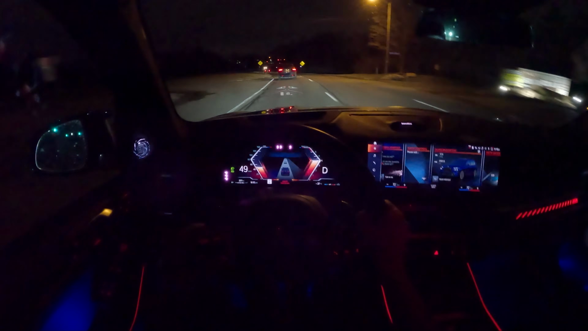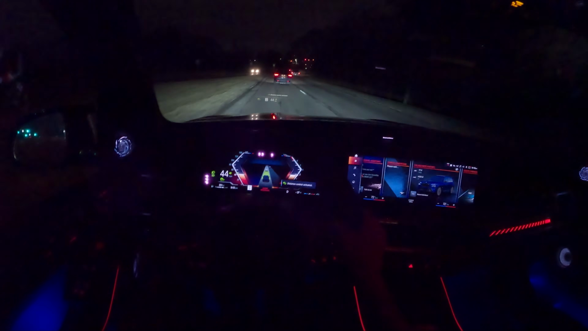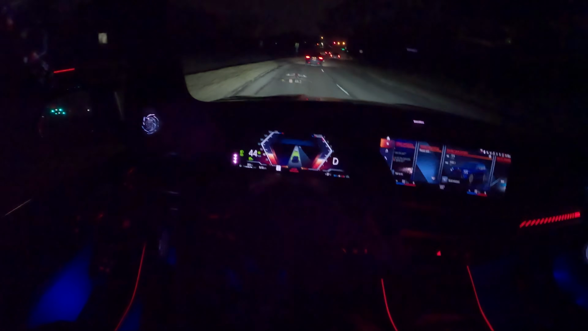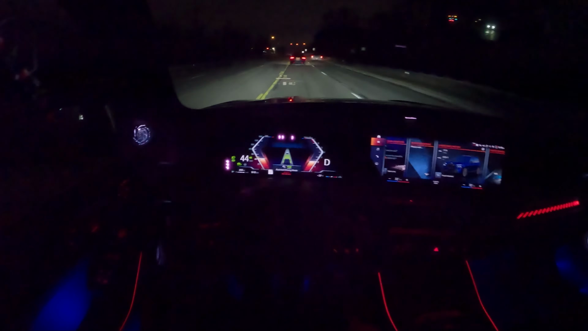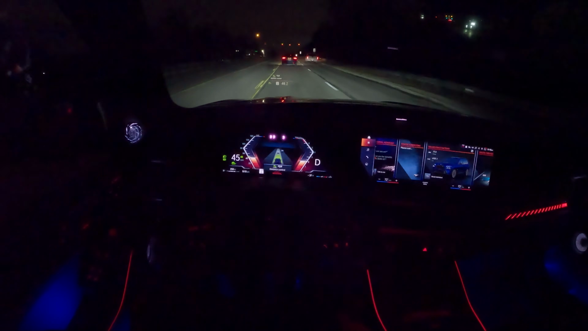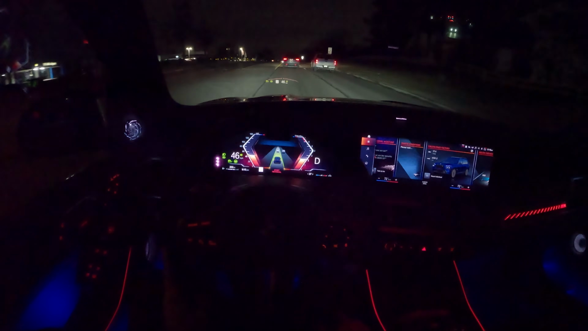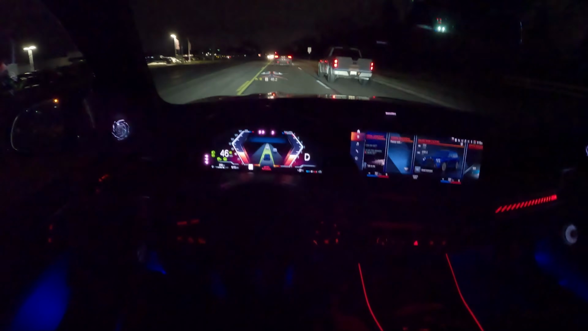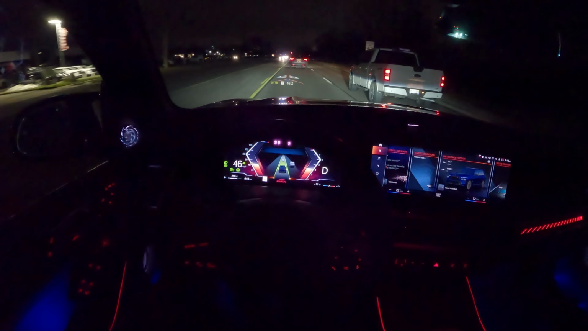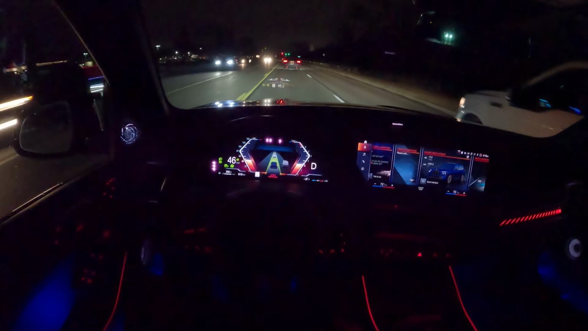One thing we haven't shown you guys is the driving assistance system. On the highway, this actually works really well. You can switch between assisted driving mode and distance control with a press of a button right here on the steering wheel. And the steering assist and lane centering does a really, really nice job. It even performs pretty well on back roads and city streets, though I haven't been using it that often in lower speed scenarios.